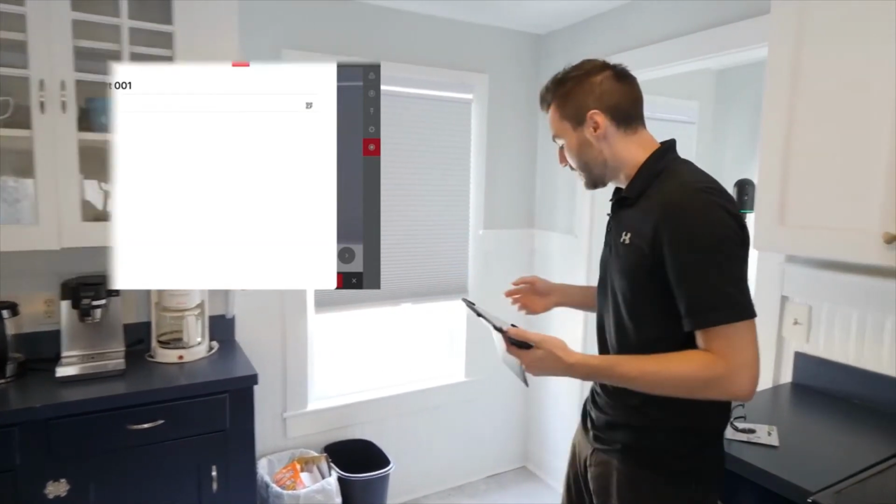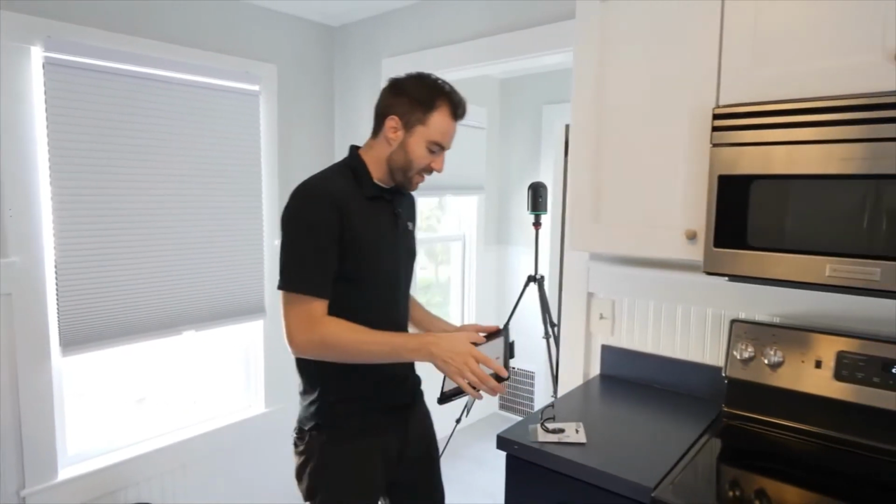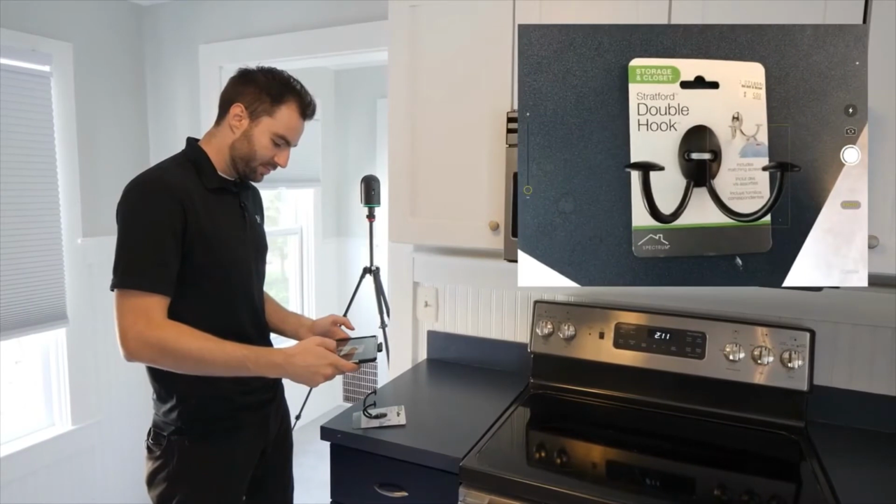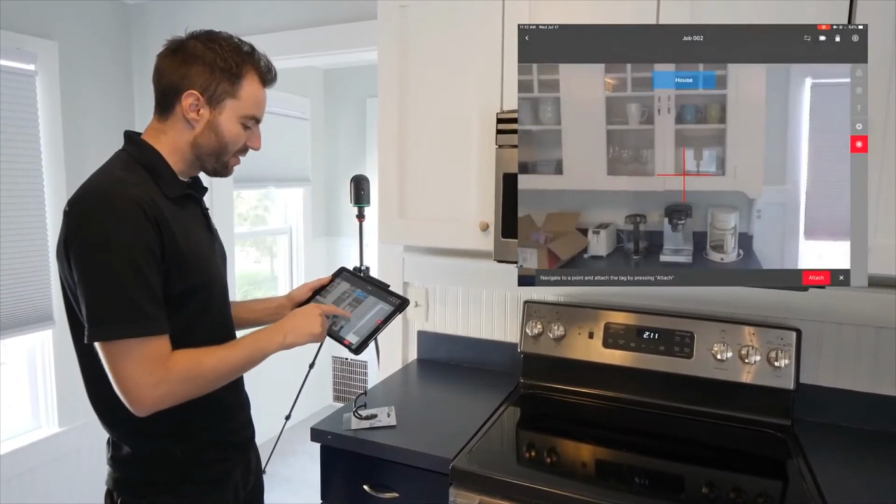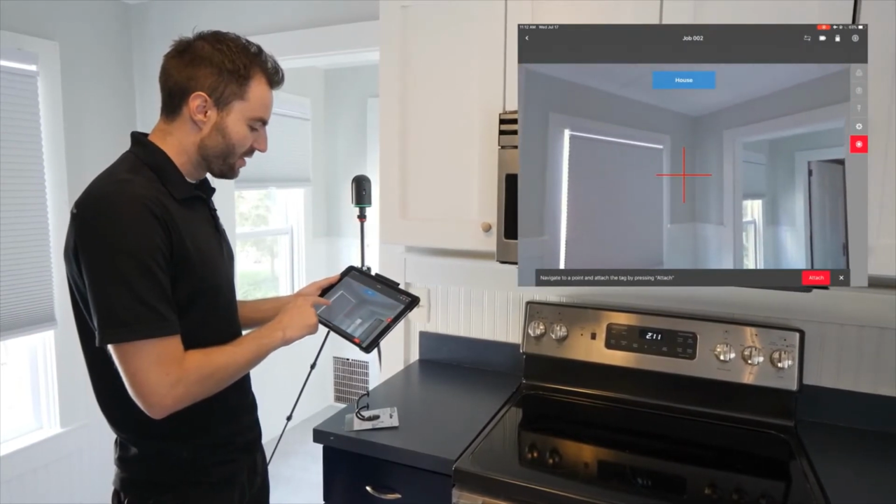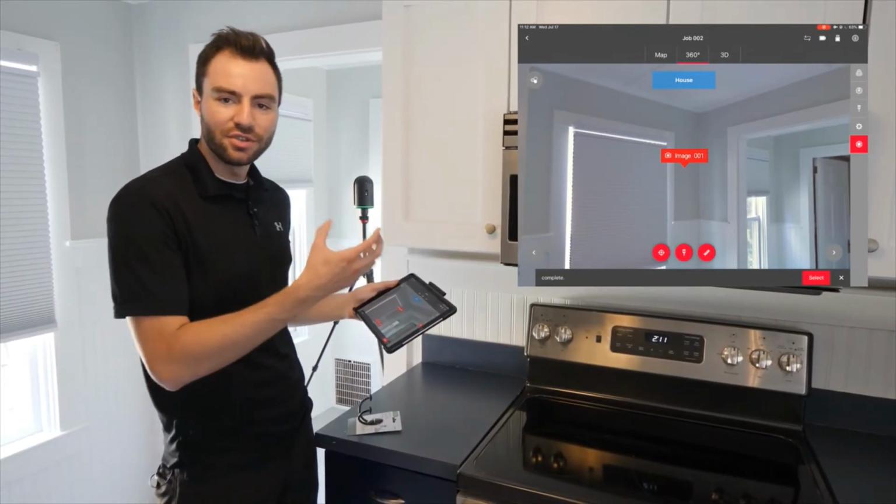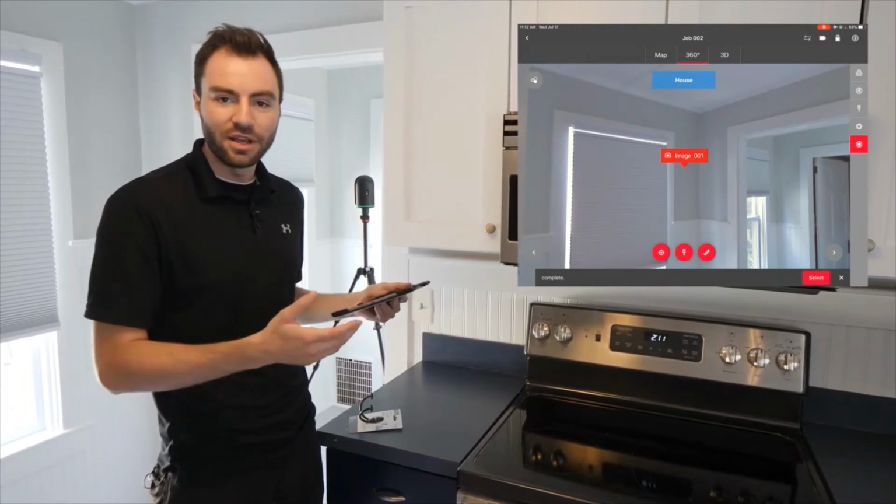So in this instance, the client wants to put a specific hook on a specific point on the wall. So what I can do is take an image of this hook, and now I can attach this to any point in the scan. So I can drop my crosshairs right where they want to put it, tap attach, and now that image is attached to the point cloud. So when I move this project over to Register 360 on the computer, I'll be able to pull up that picture.